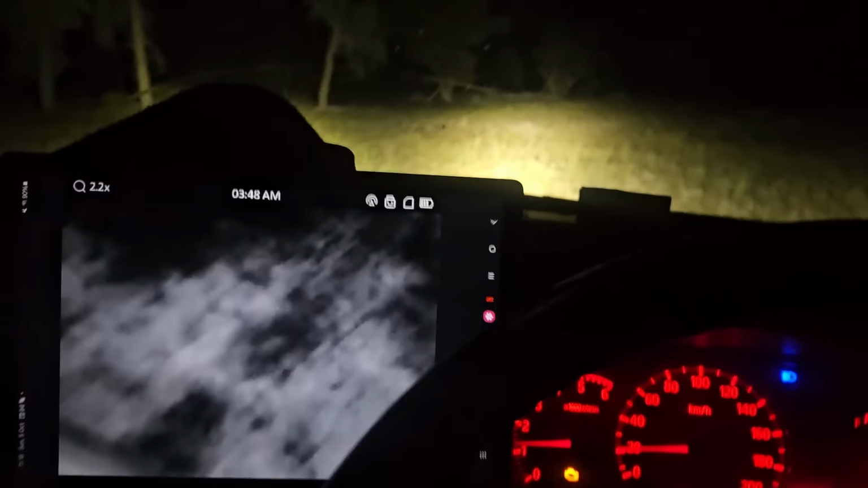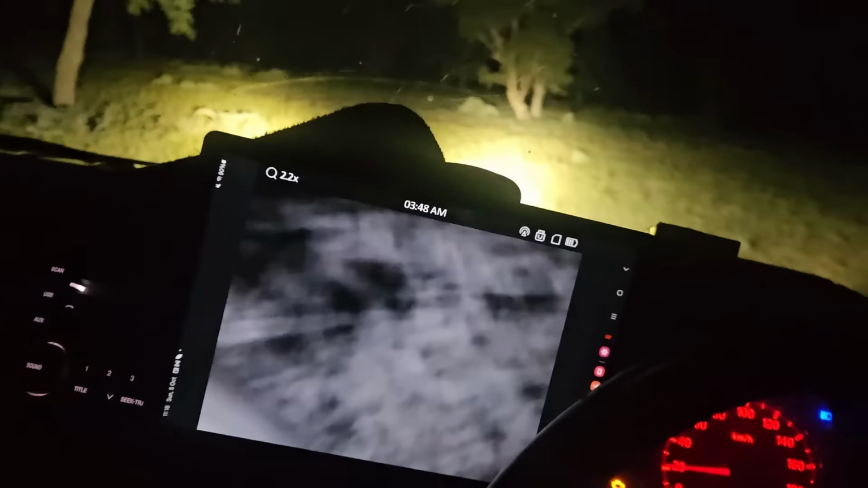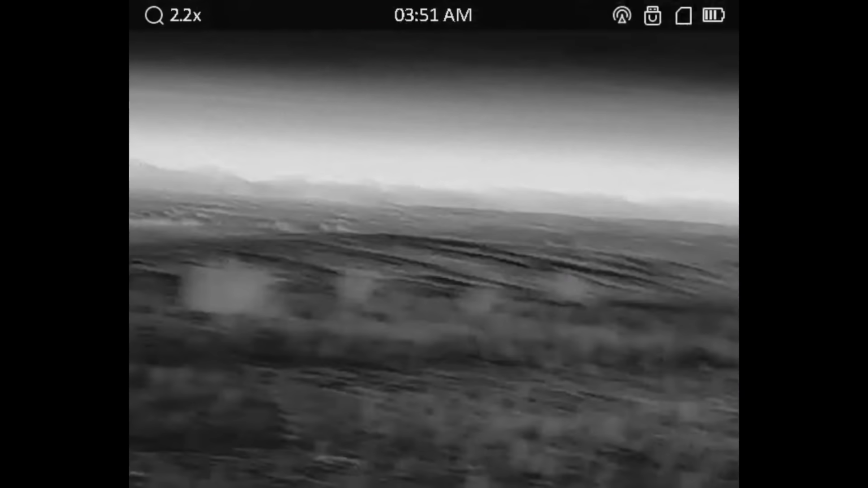Yeah, well, I did just see 3 pigs on the thermal as I come up to a gate. Don't know where they went. We'll just poke out here. Bit of pine country, so we'll take it half cautious and we'll see if we can't find them again on the thermal.